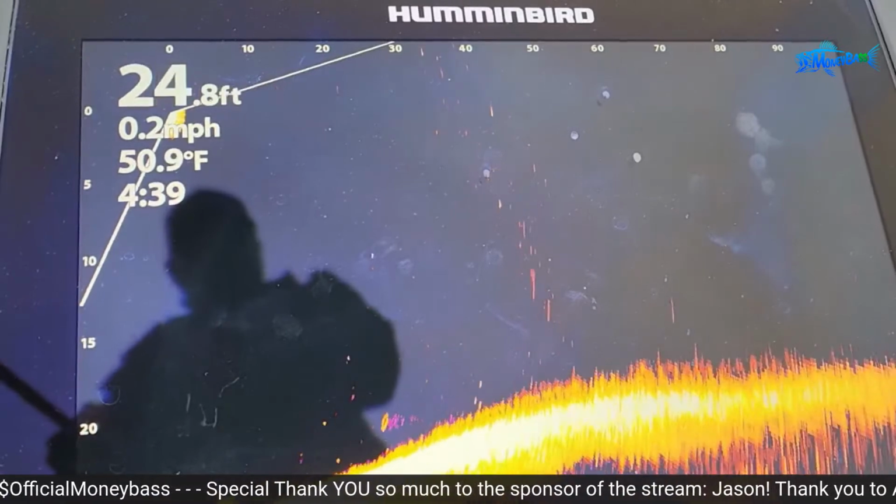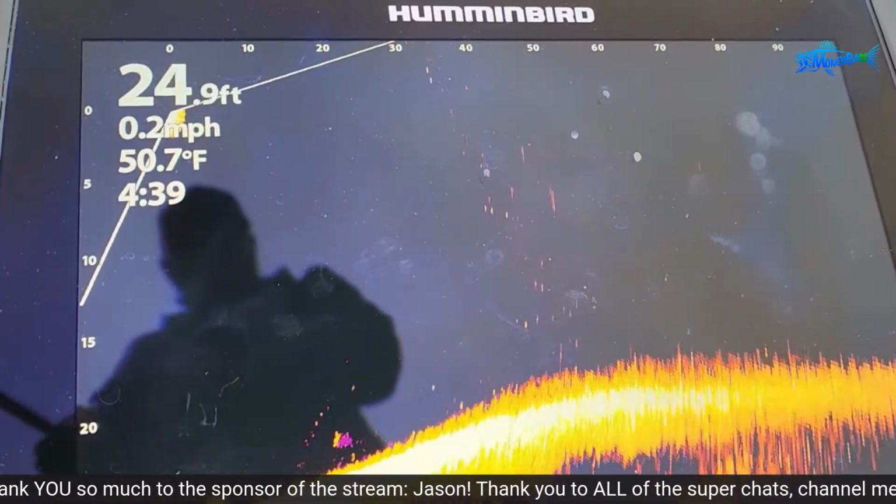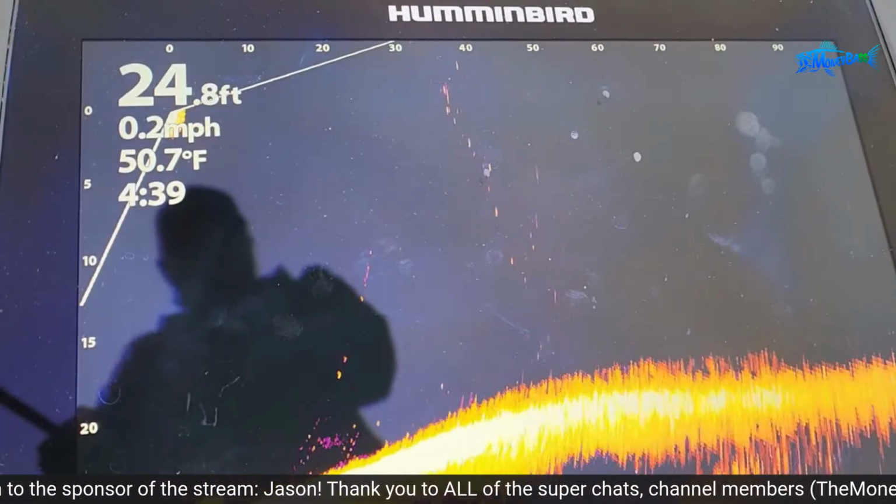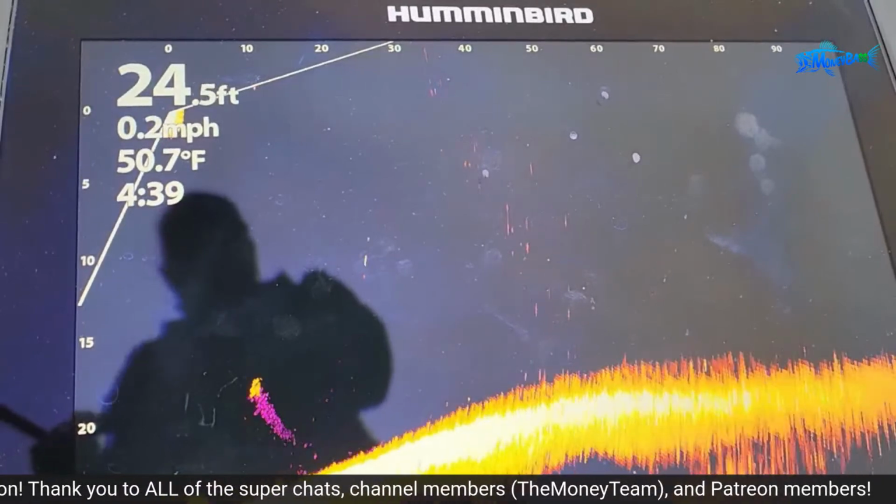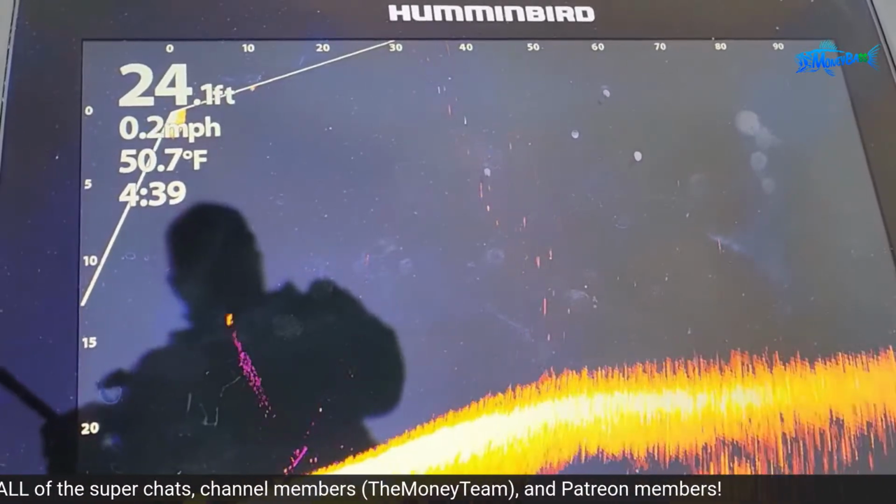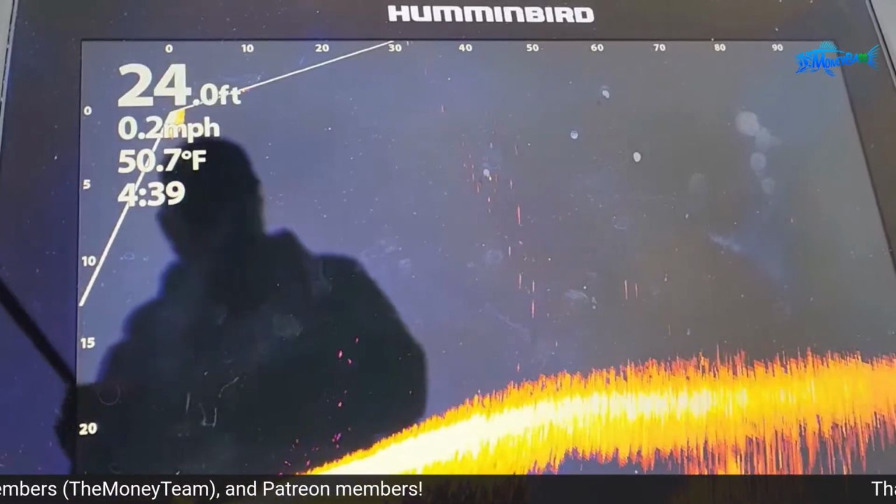All right, and there you go. You can see me just letting it go along right along the bottom. I was just tracking it down there, keeping it just a few feet off of the bottom, showing how you can use that live imaging to really guide that bait at the water depth, speed, and everything like that you want it to go to.